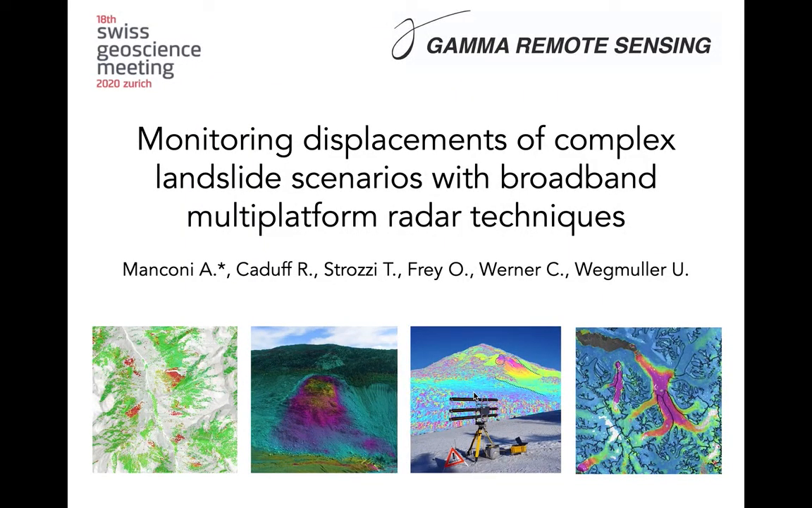I'm a senior scientist at ETH Zurich and Gamma Remote Sensing since 2019. And today I would like to present you some results of a project. The title is Monitoring Displacements of Complex Landslide Scenarios with Broadband Multiplatform Radar Techniques. This work has been mainly done by myself and my co-authors, Rafael Caduff, Tazio Strozzi, Othmar Frey, Charles Werner, and Horst Wegmuller.